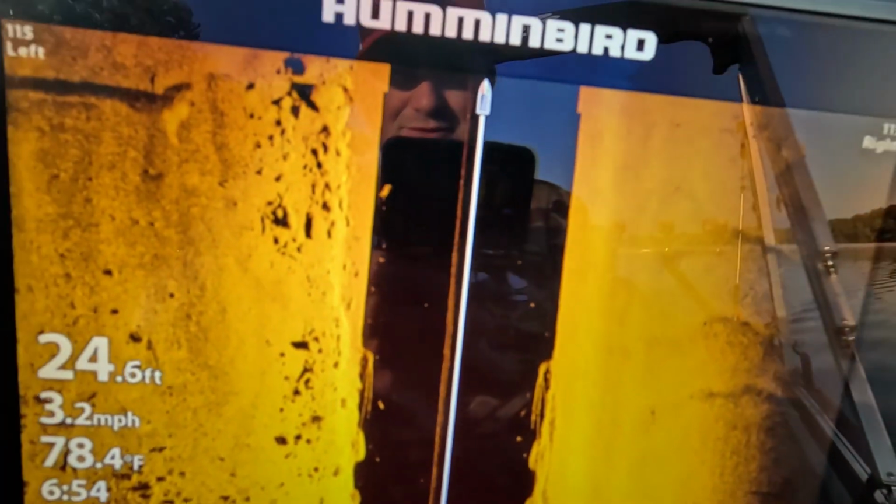Now, does that mean that that is all that is around it? Absolutely not. There could be more fish around it, but there is one in it. And we are in flathead country, so that could be a flathead more than likely, but it could be a blue cat too.